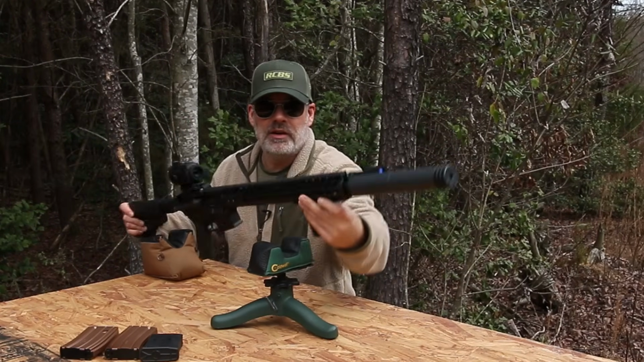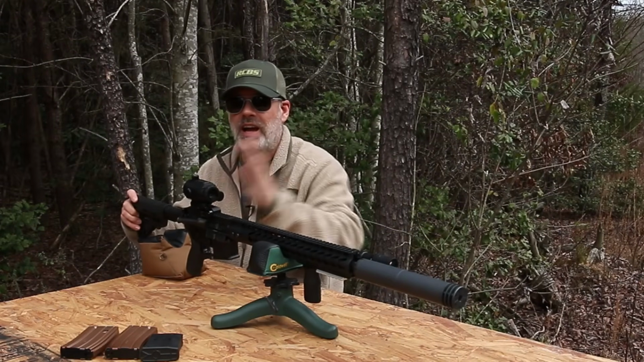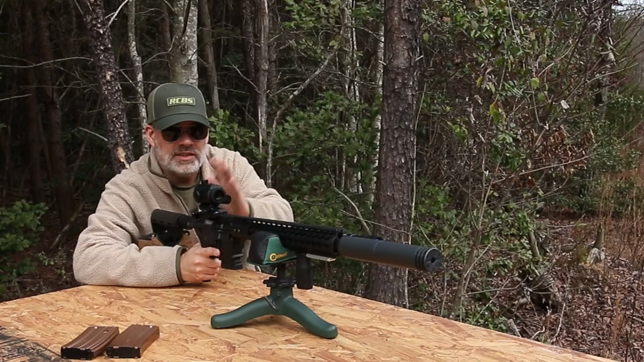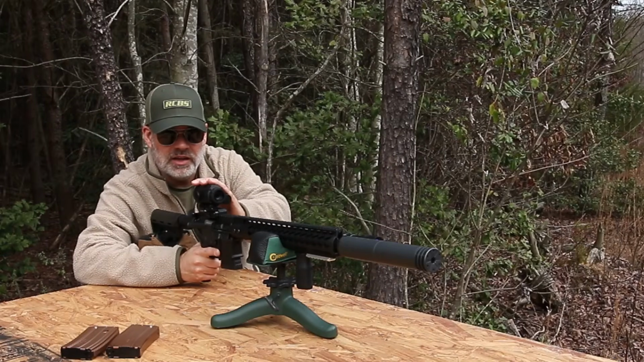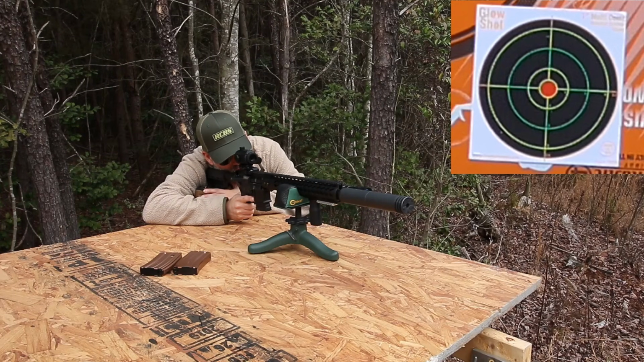I do have an IR light, an infrared light, there, because this optic does not have its own infrared light source, so you've got to supply your own. I already sighted this through the bore, just peeping through the bore and then lining it up on the edge of the wall in the bunker with the scope. So this will probably be close, but there will be some fine tuning necessary, I am sure.